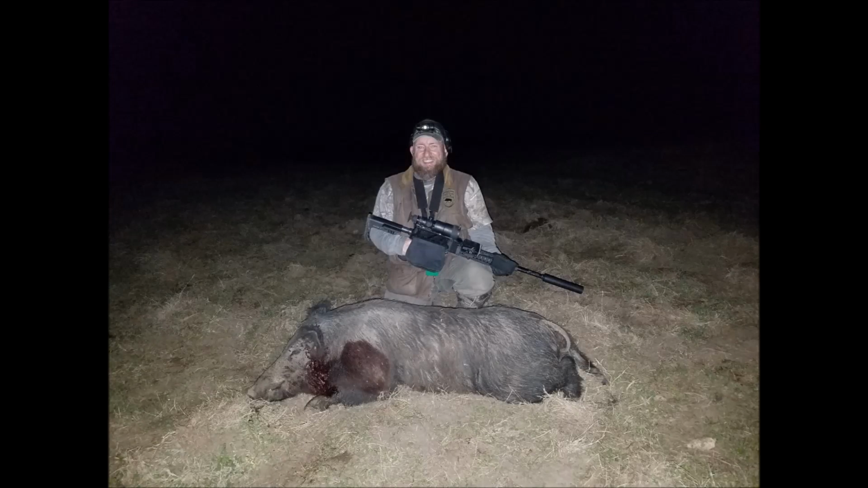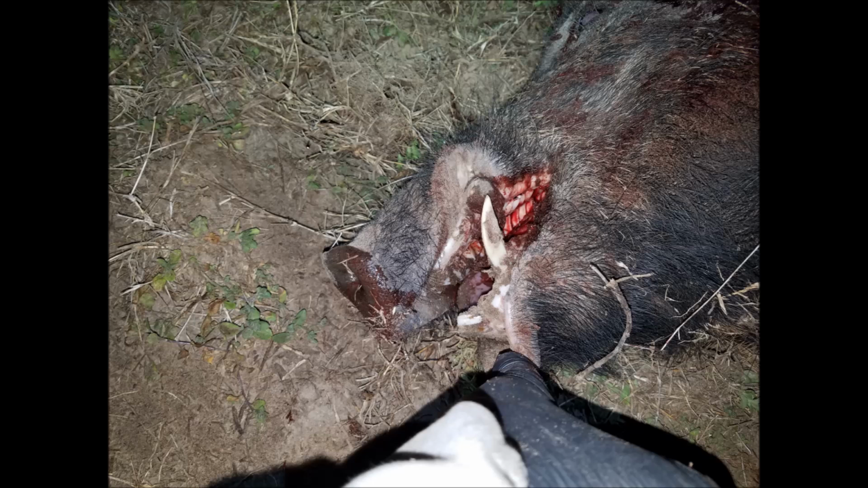This boar taped right at 250 pounds and had a nice set of cutters.